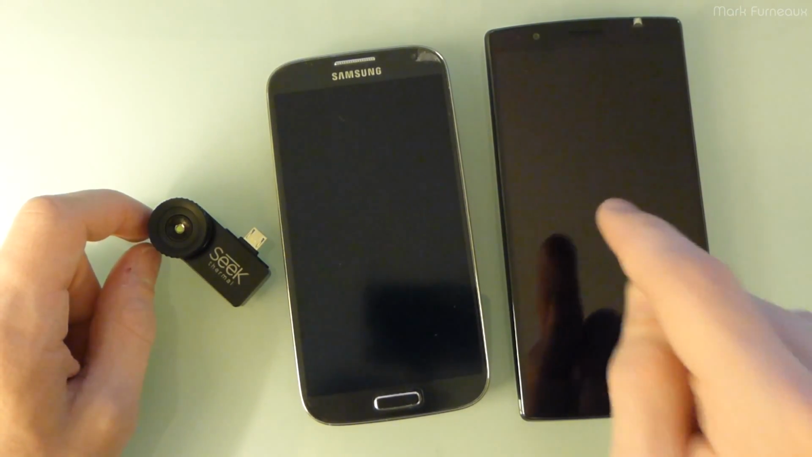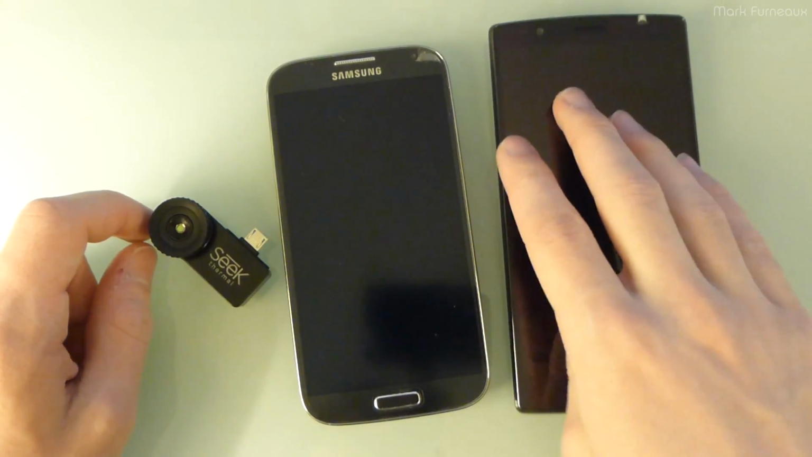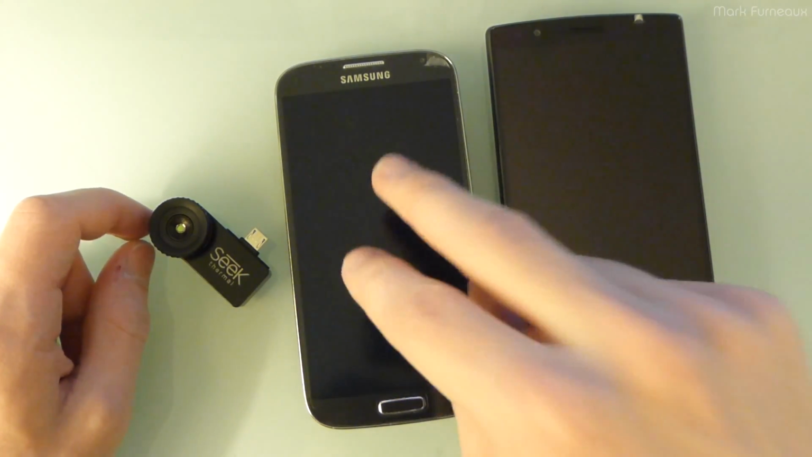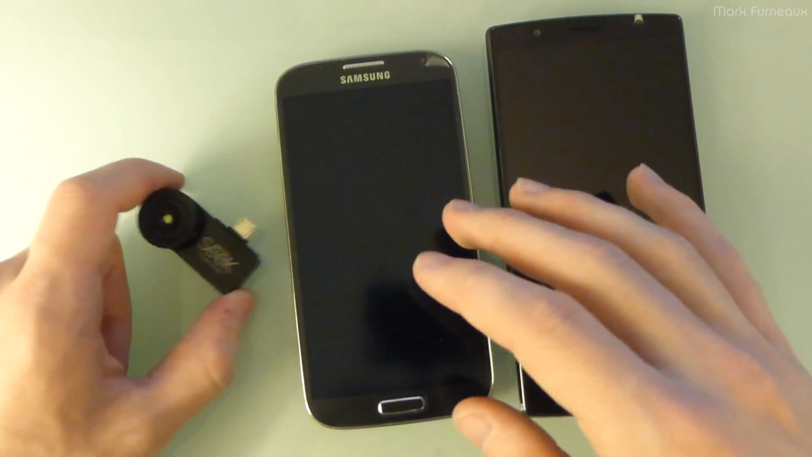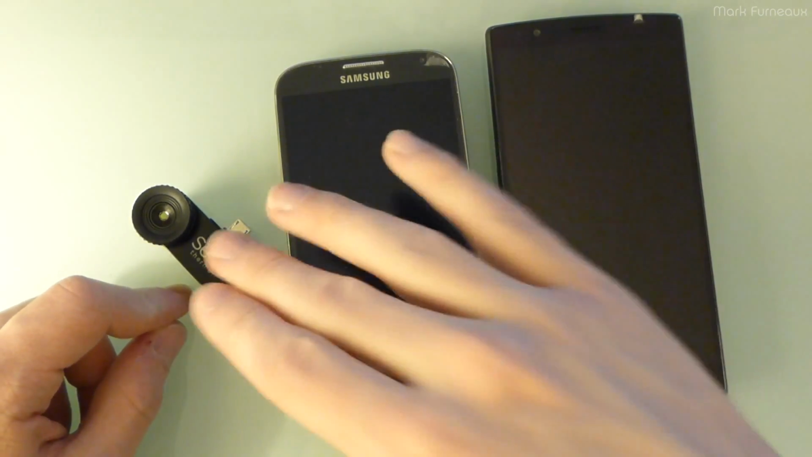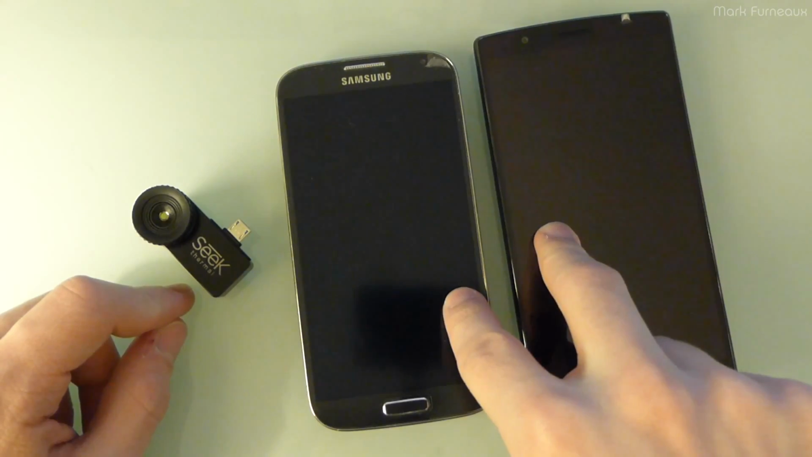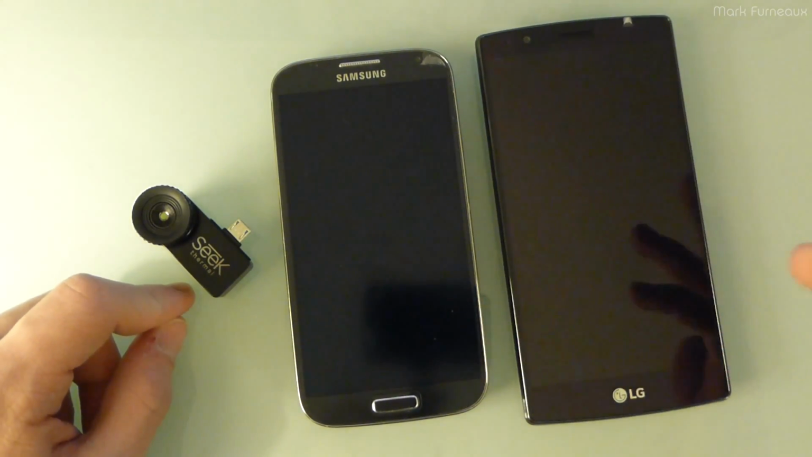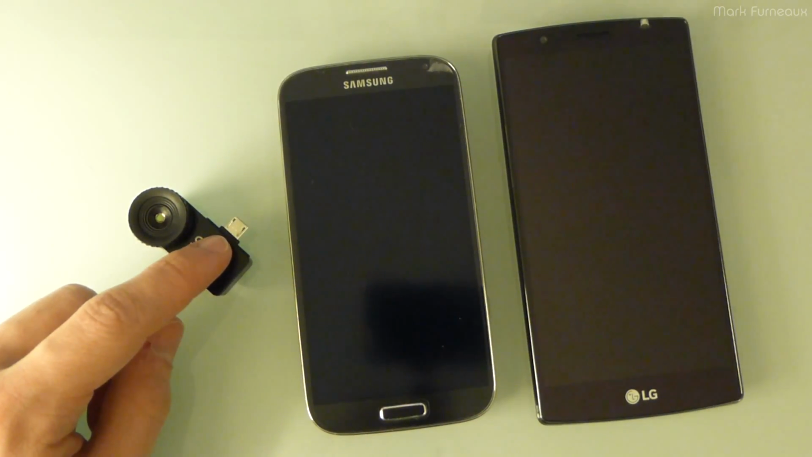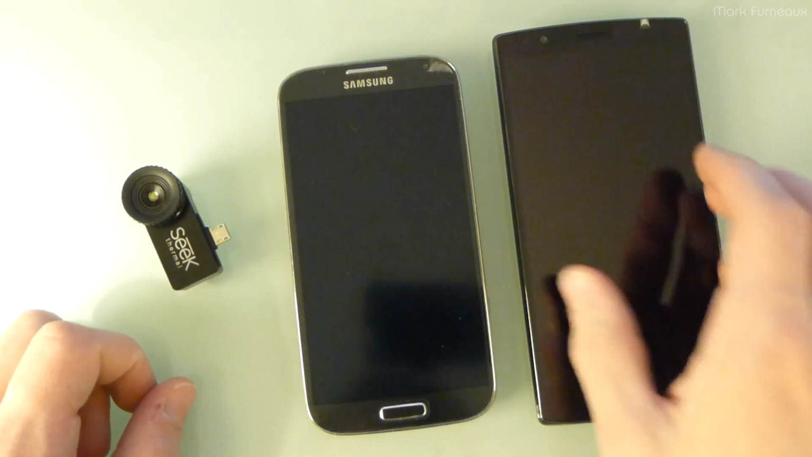And this, it performs extremely well. Obviously, what it's designed to perform like. So this is sort of on the lower end of the compatibility scale, but it will still work. So that's one of the big things you've got to realize with this: the performance you get out of the camera is going to relate to the performance of the phone that you couple it with. So, if you have a really low-end phone that's just inside the compatibility for this, you may want to just be wary of that, I guess.